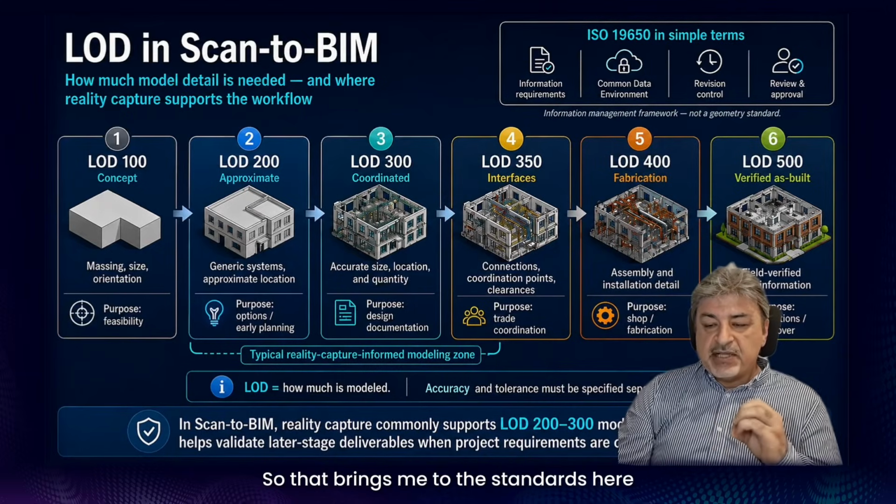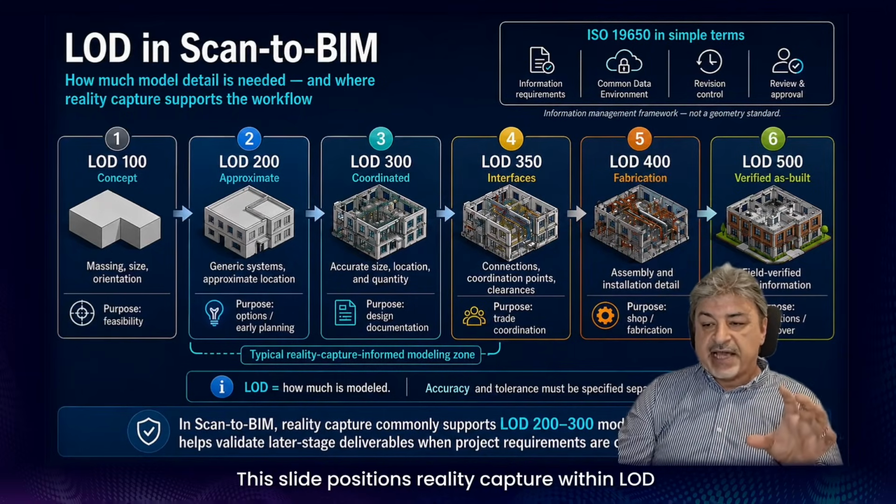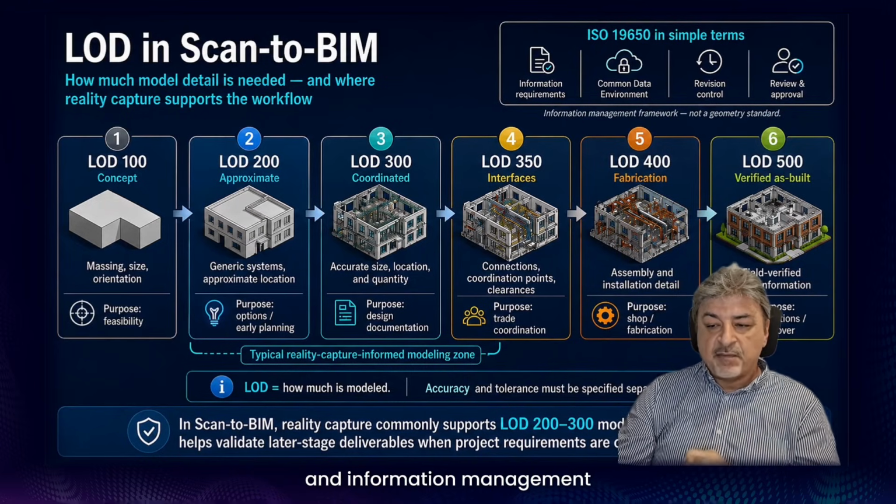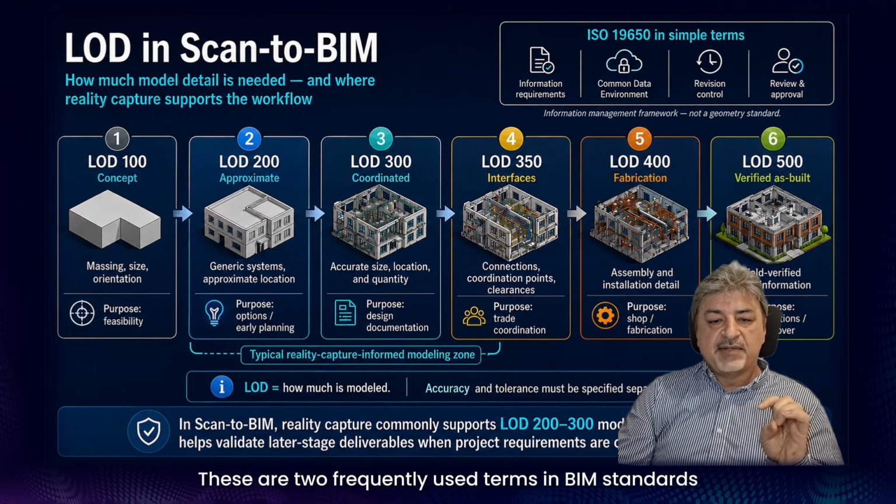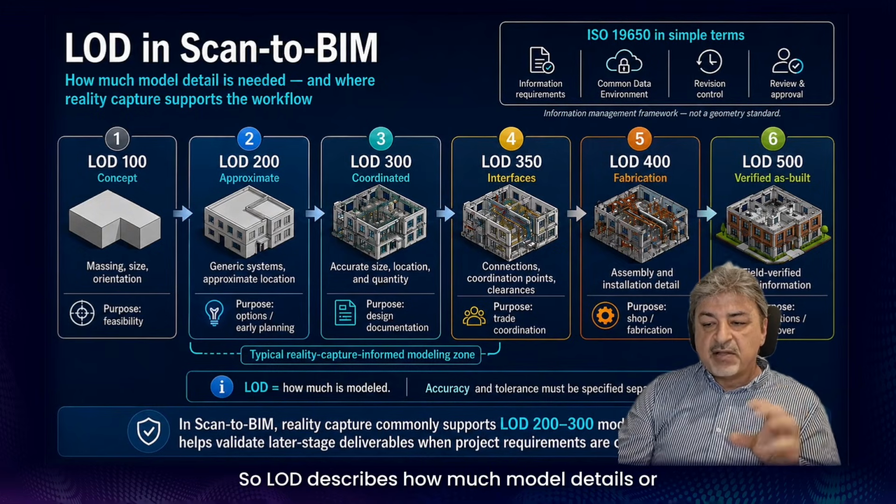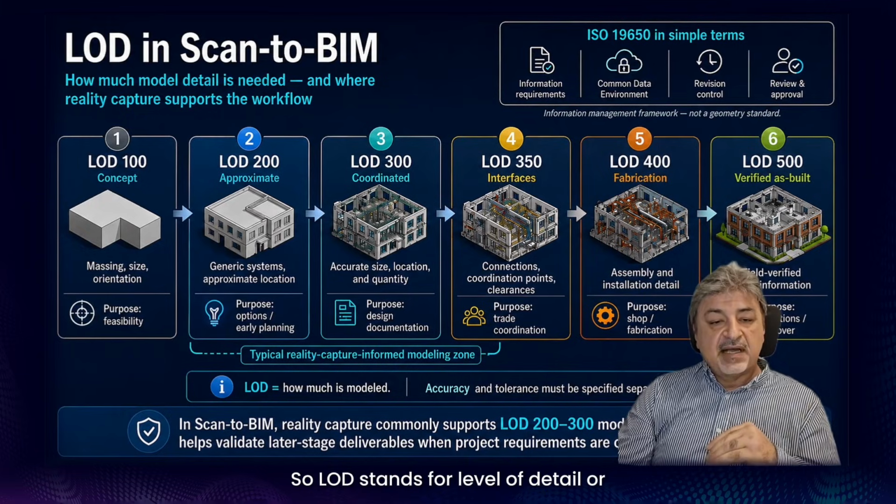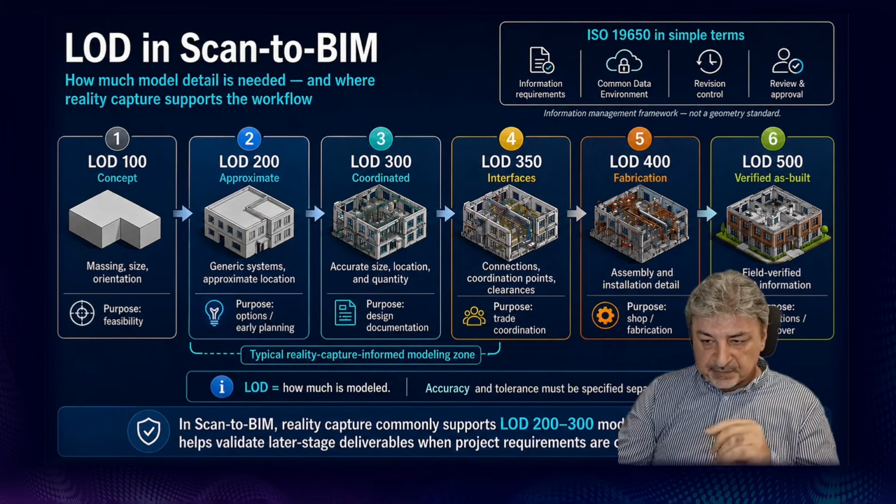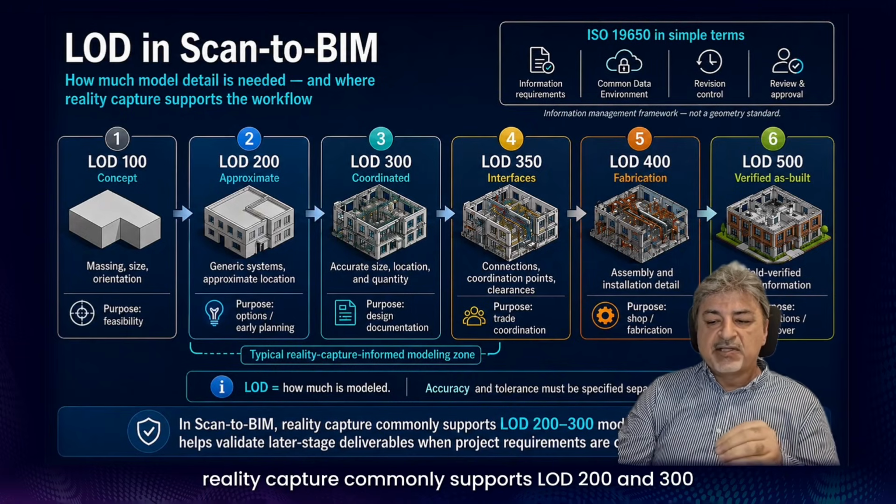So that brings me to the standards here. This slide positions reality capture within LOD and information management, two frequently used terms in the BIM standards. LOD describes how much model detail or development is required. LOD stands for level of detail, or sometimes level of development. For many scan-to-BIM workflows, reality capture commonly supports